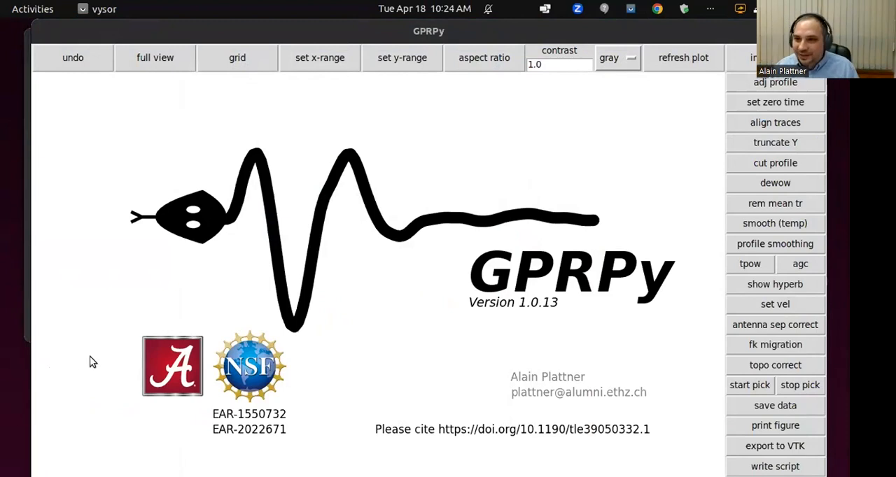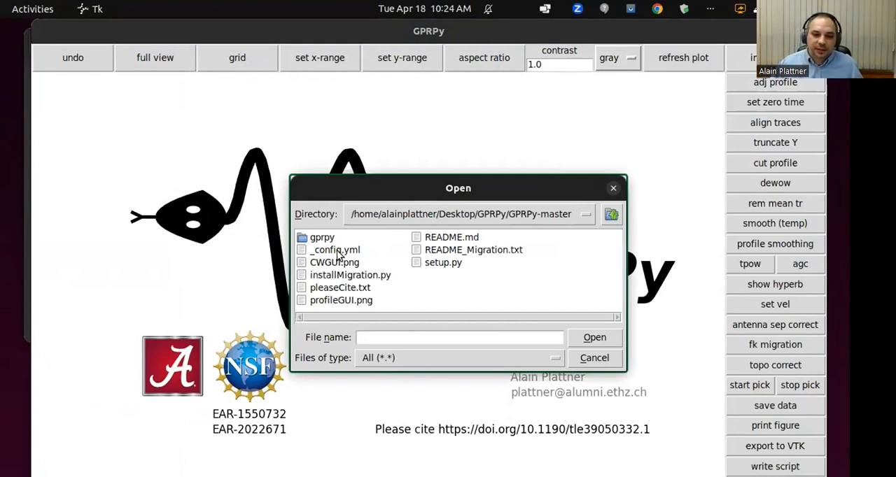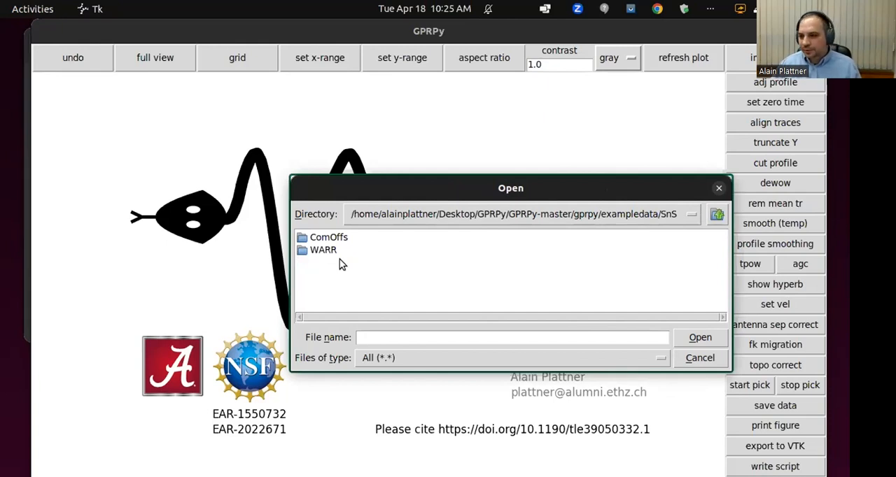Okay, let's open a data file. So I'm going to go to GPRPy master. We're not yet touching the GPR data; we're just in the regular software that we installed. Here we have our install, migration, please cite, and all of these. Now you go into the GPRPy folder, and in here you will see example data. We'll also touch the example script a little bit later, but example data is what we're doing now. We're using the SNS, which stands for Sensors and Software, first. We will also talk a little bit about GSSI data. It can also use other data formats.